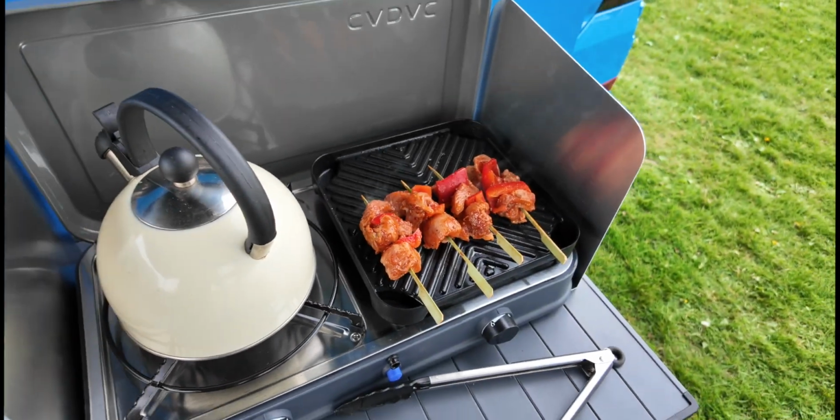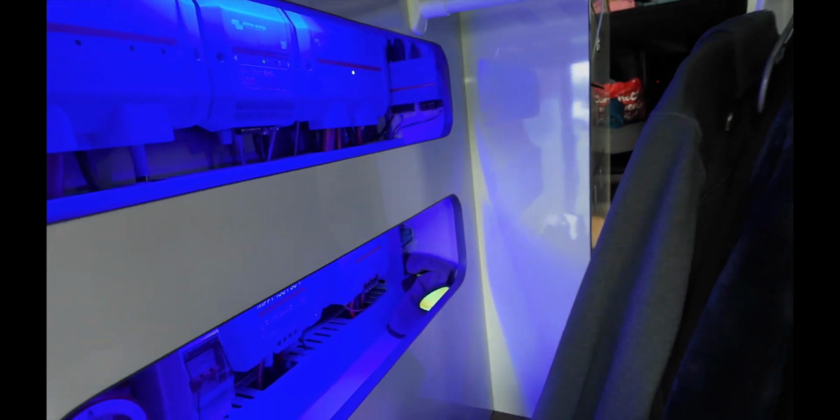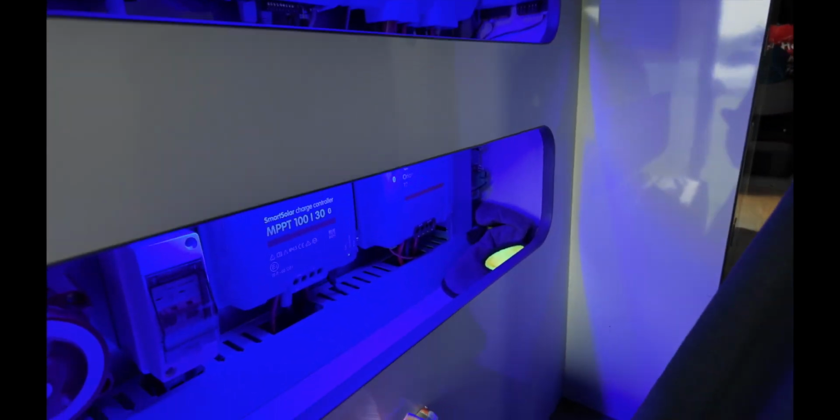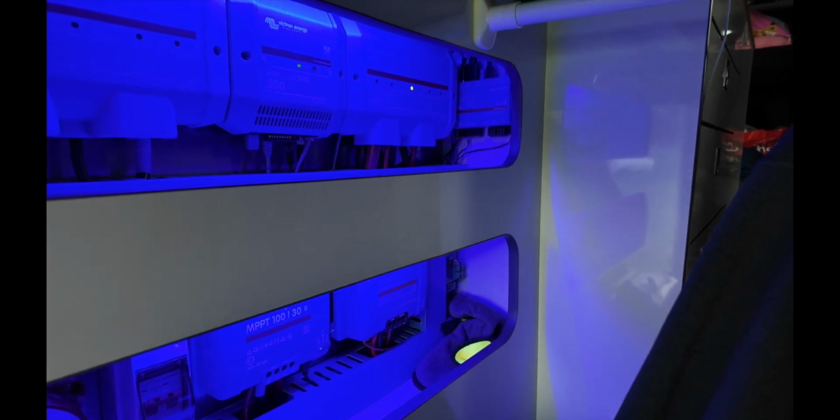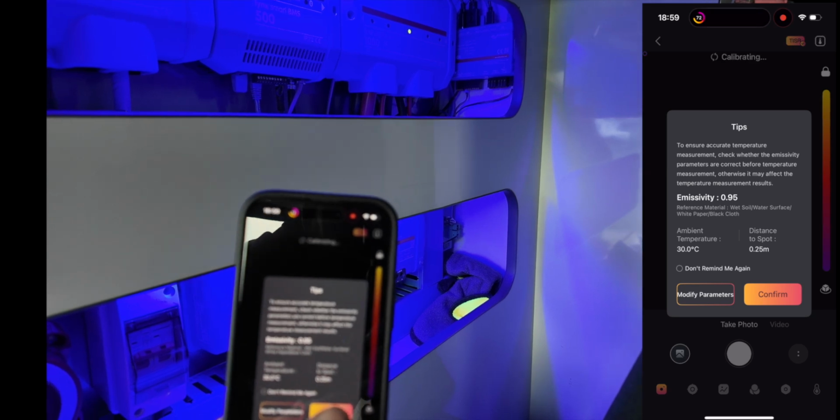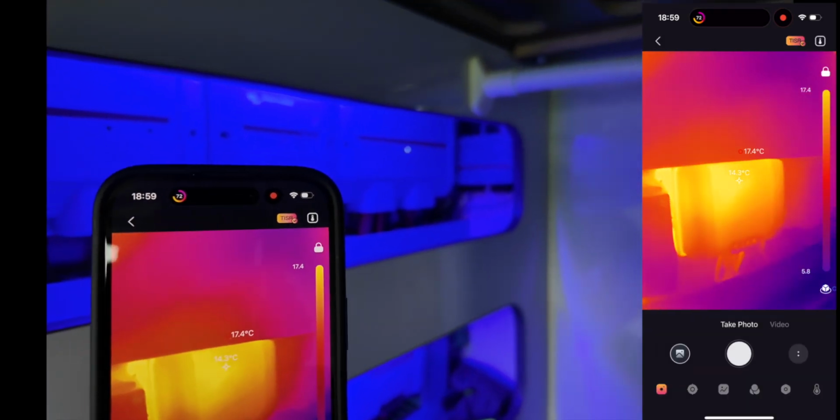Ooh, getting kebabs on. Right, so the idea of this setup is basically just an easy way of checking if your wiring's alright. Now, bear in mind, the back of my van's a bomb site because we're camping. Excuse the little mess. So we'll just have a quick look at the wires now. Bear in mind, I've just done the cooking, so if there's any hot spots in it. Click on the tool, enable thermal imaging, confirm. And let's just have a look at what temperature we're playing at.